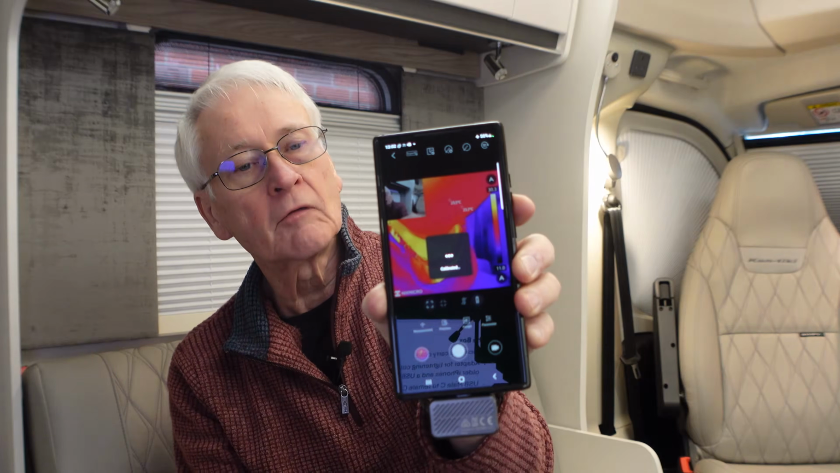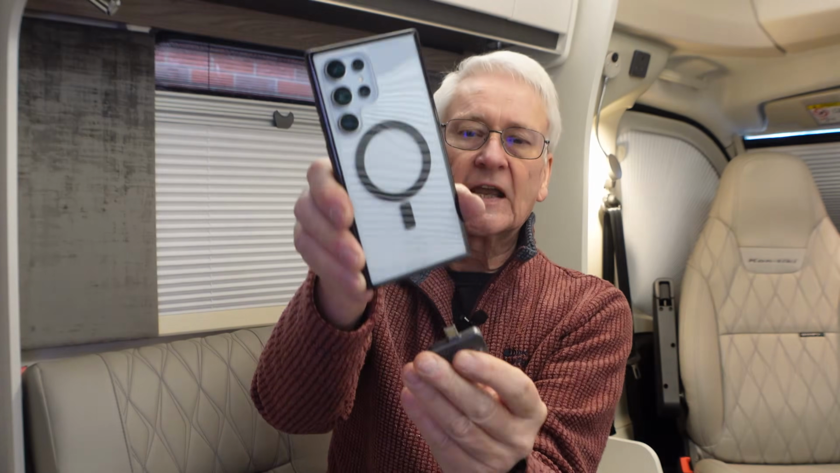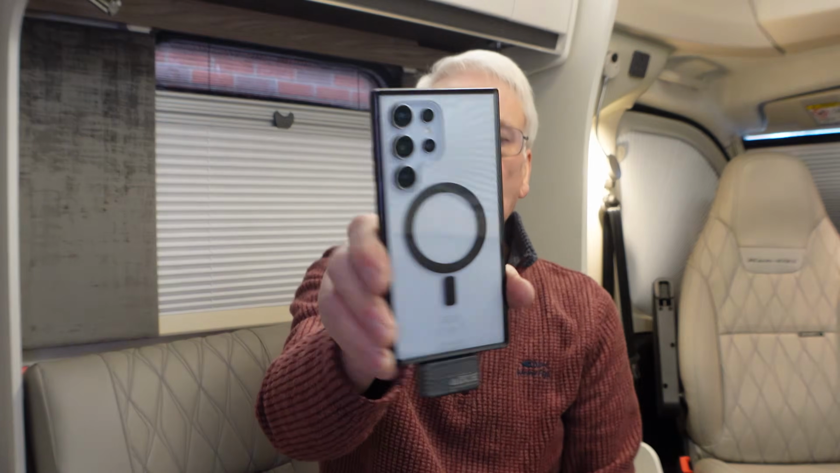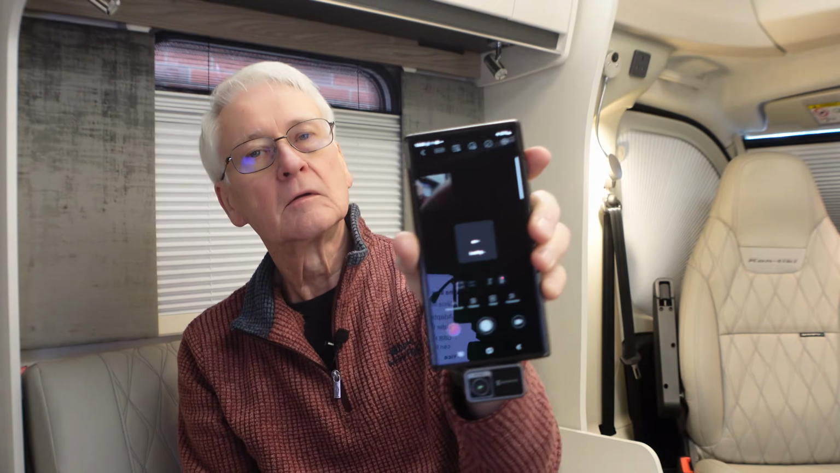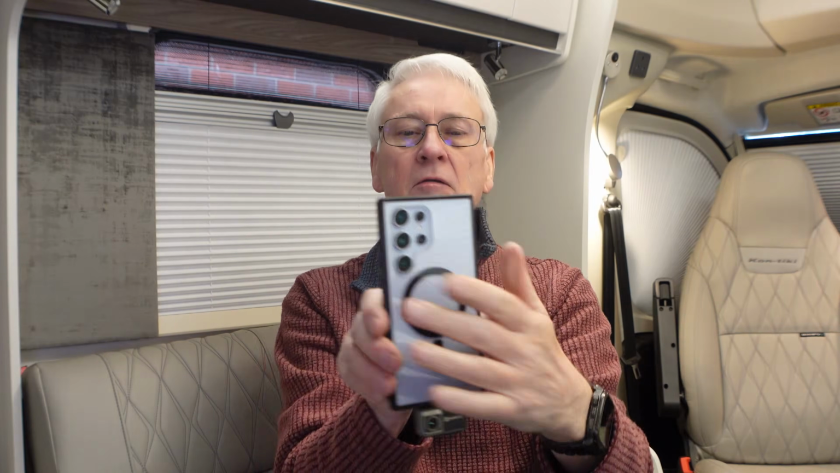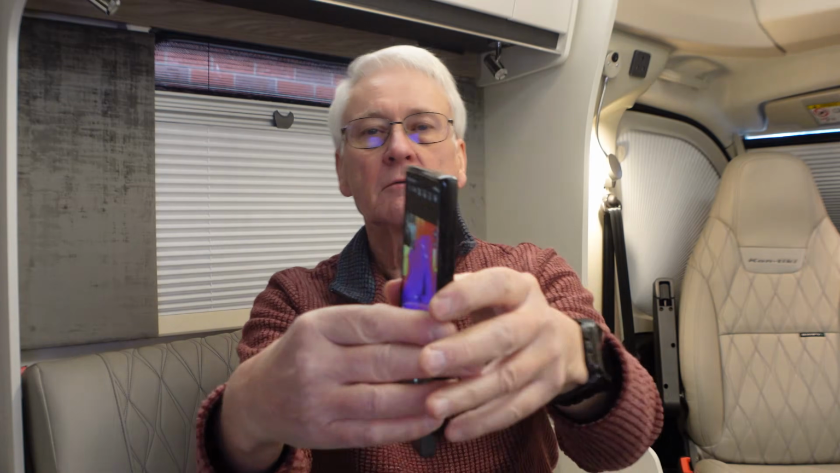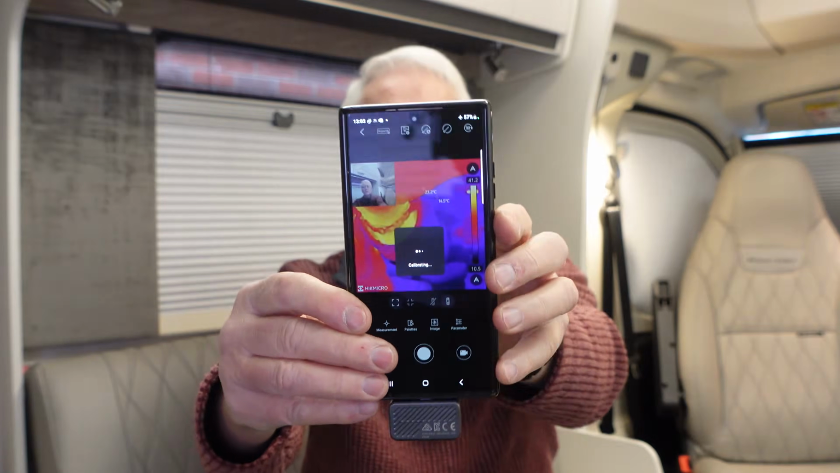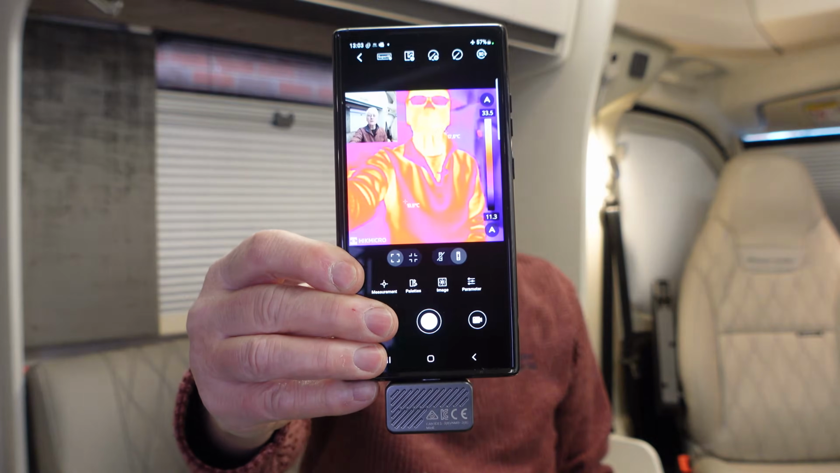So I'll be showing you around the app. You can put it both ways, so you can take it out and put it in that way, so you could film yourself, which might be a bit strange. But more likely you're going to have it facing that way so you can look at the screen to see what's going on. There we are. I'm going to turn it round that way. If I hold it that way, you can see me in infrared.